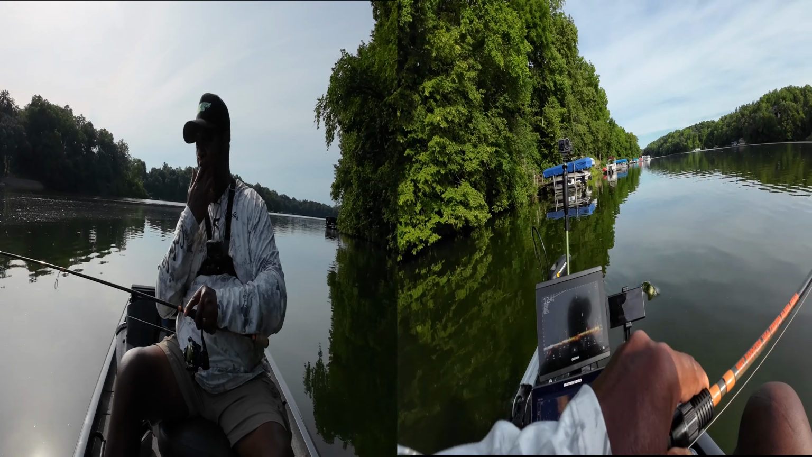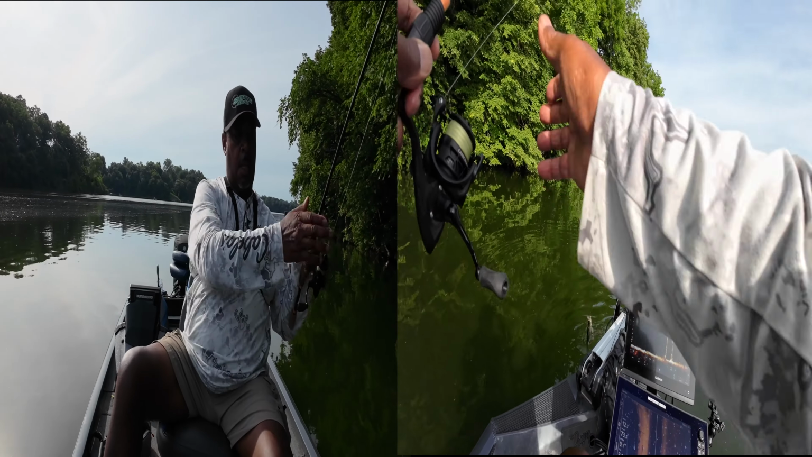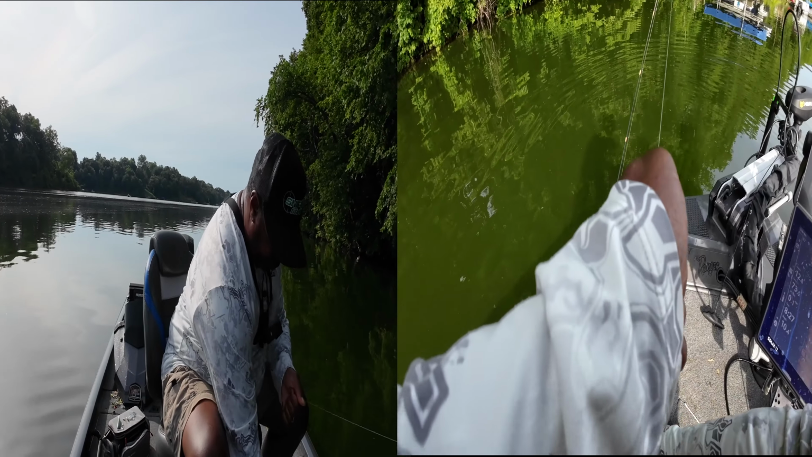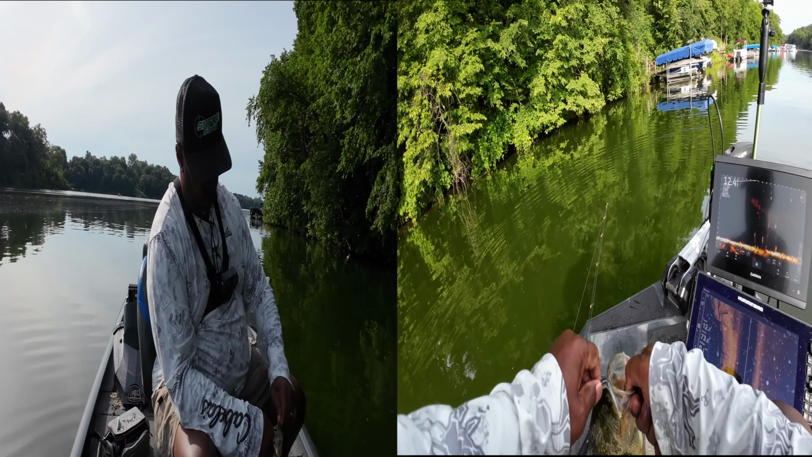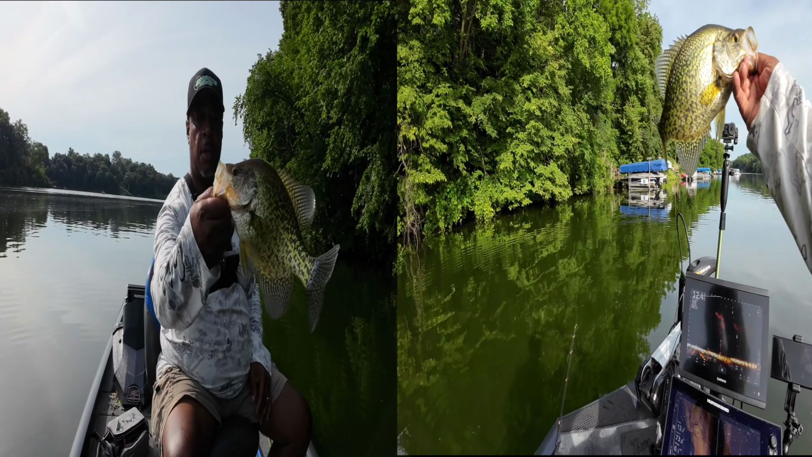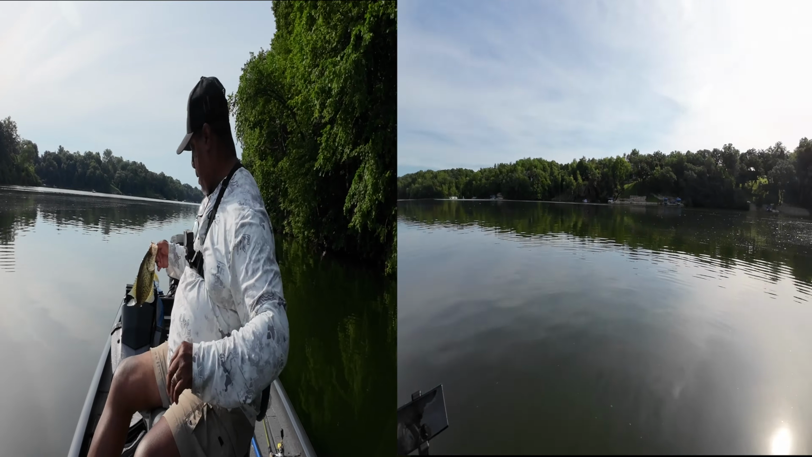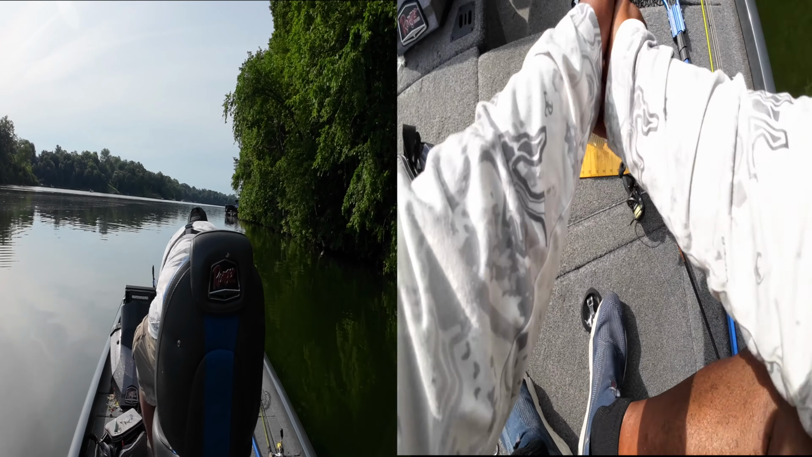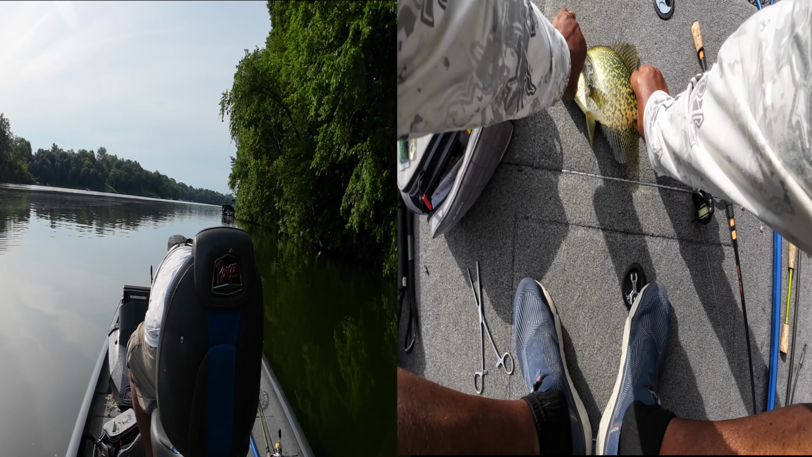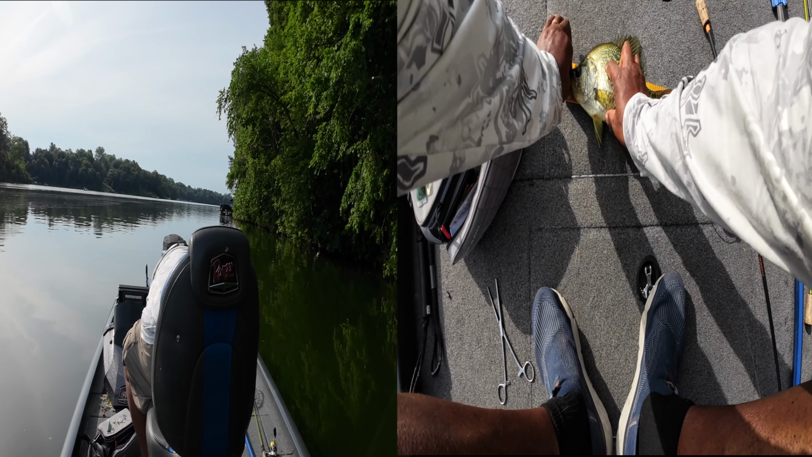Come on back. Oh, another nice one. About a 12-incher. Let's see and make sure. 12 3/4.